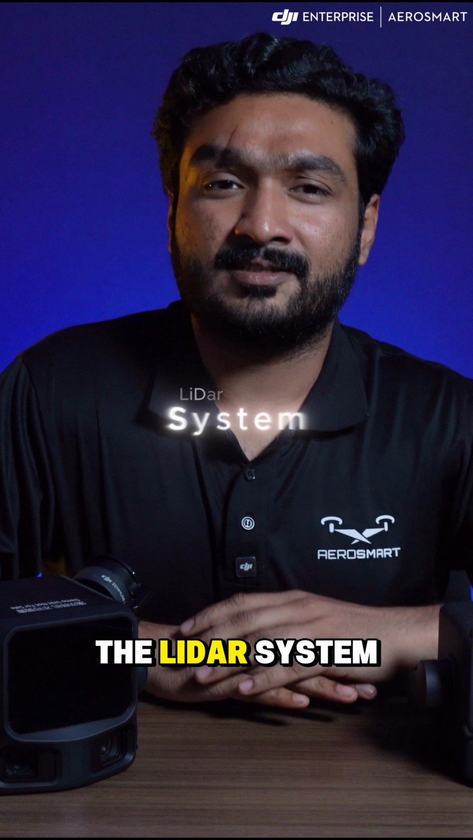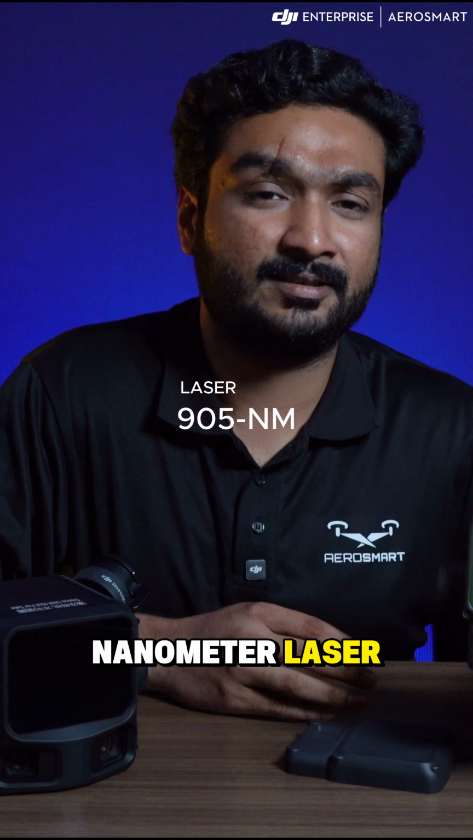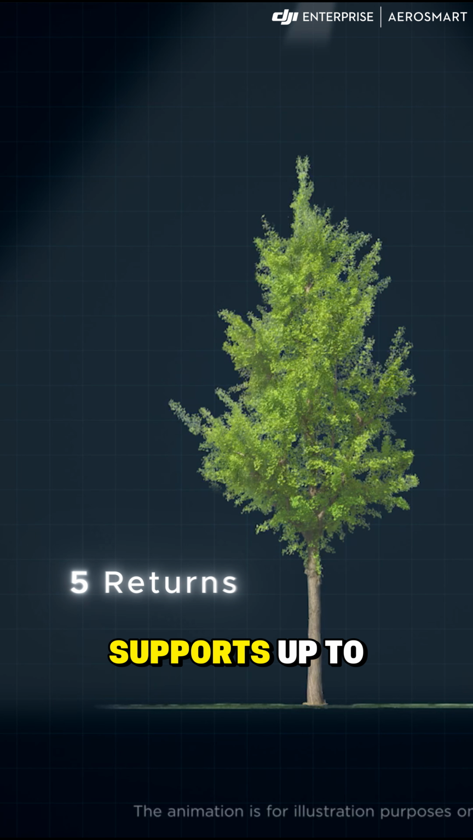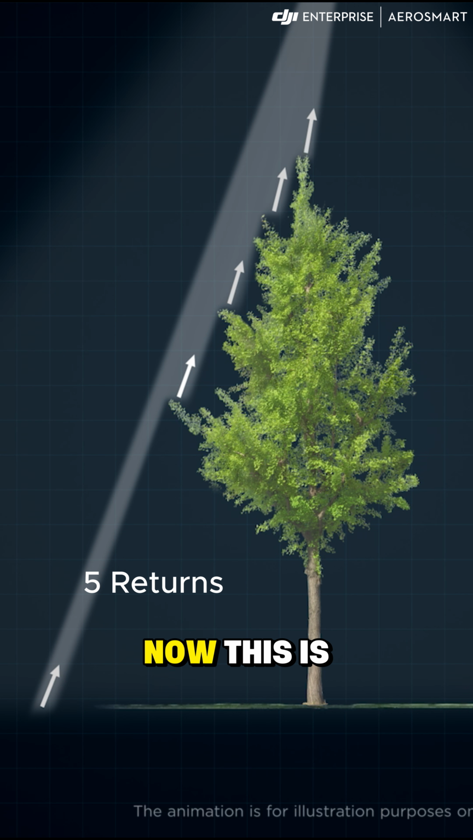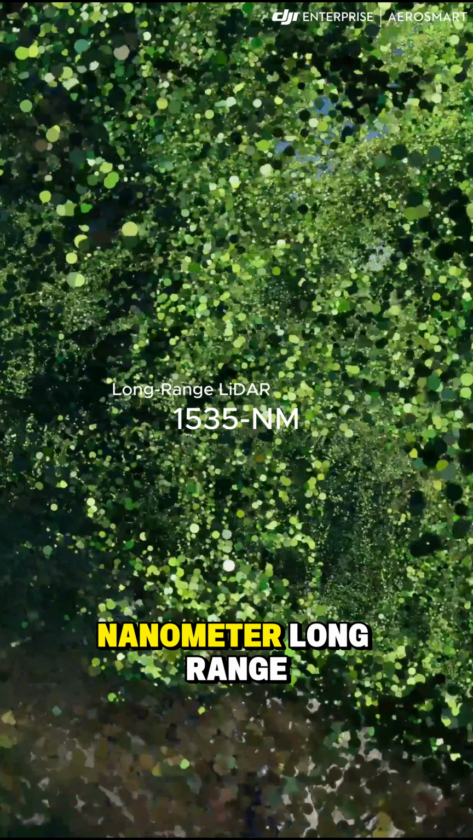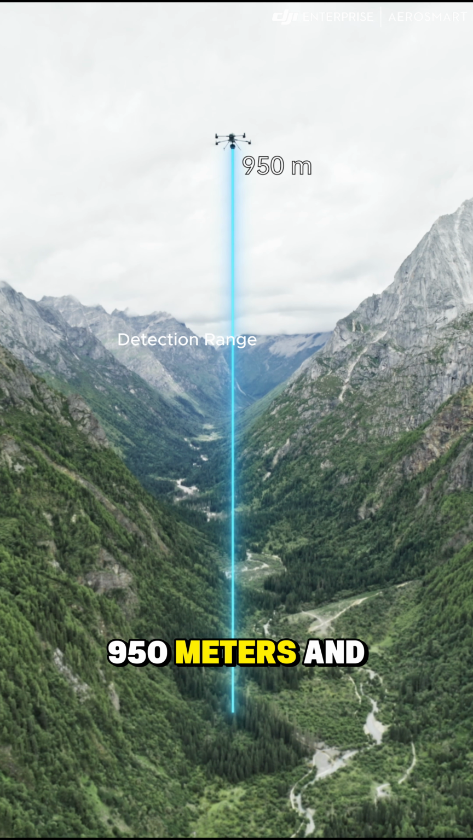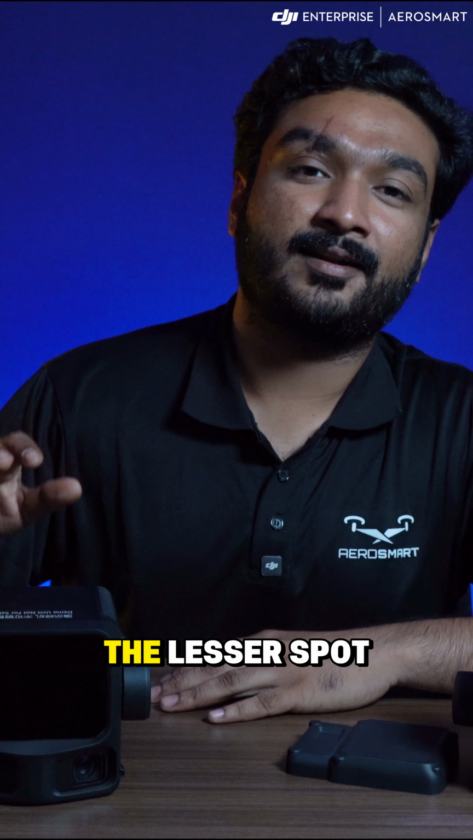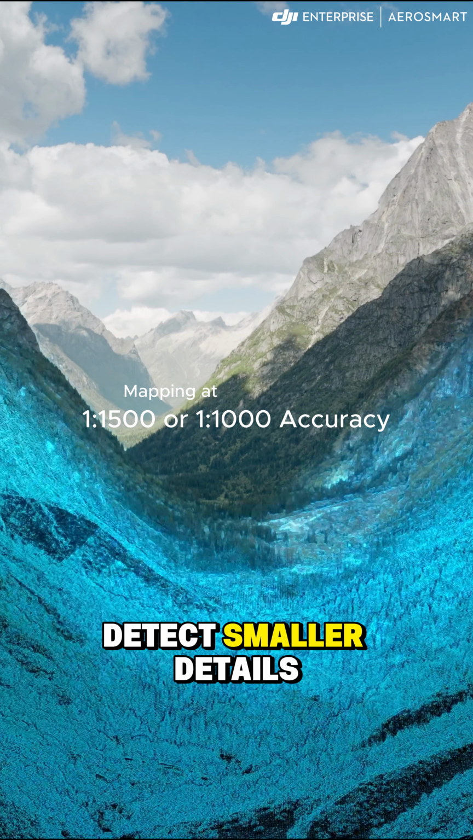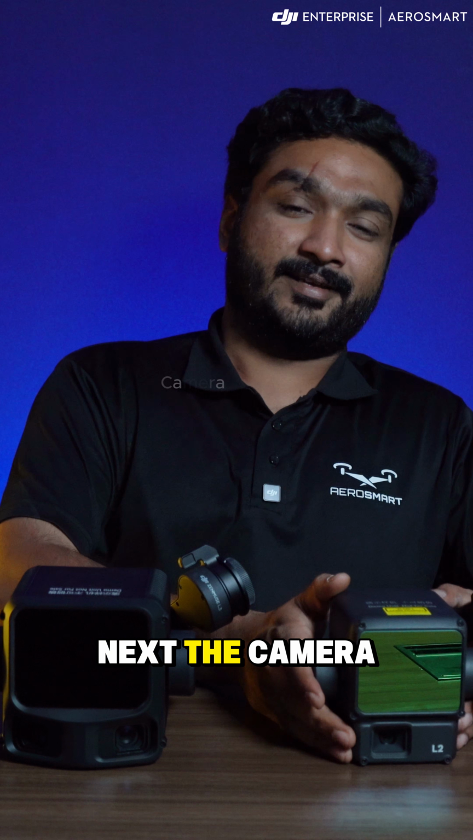Let's begin with the LiDAR system. The Zenmuse L2 uses a 905 nanometer laser with a maximum detection range of 450 meters and supports up to 5 returns. Now the Zenmuse L3 moves to a 1535 nanometer long range LiDAR with a maximum detection range of 950 meters and up to 16 returns. The laser spot on the L3 is significantly tighter, allowing it to detect smaller details and create higher quality point clouds.